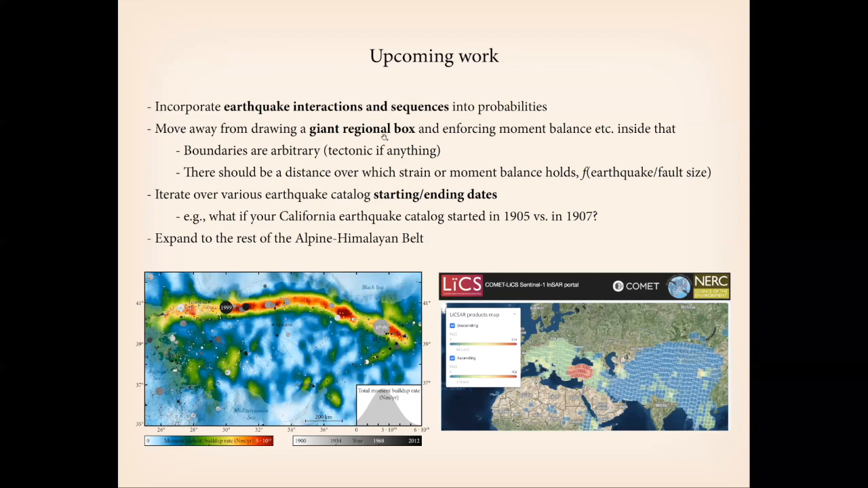Another thing we want to do is think outside the box, literally. We want to move away from drawing a giant box and saying the moment is balanced inside that, because where do you draw the box? Where do you draw the boundaries? It's pretty arbitrary. And do you draw them along tectonic boundaries? Well, how can you be sure? There might be a distance over which you can draw boundaries for a given magnitude or a given size fault, and that's something we're going to be looking at. It also still matters when your catalog starts.